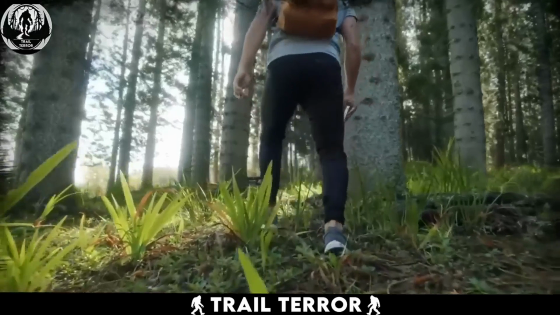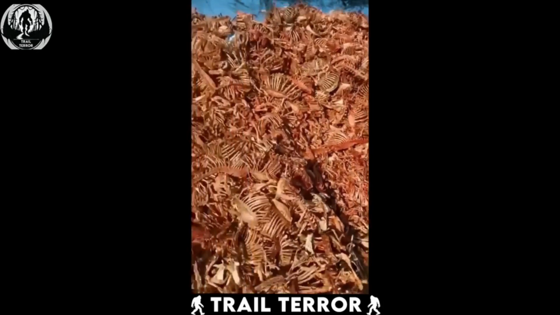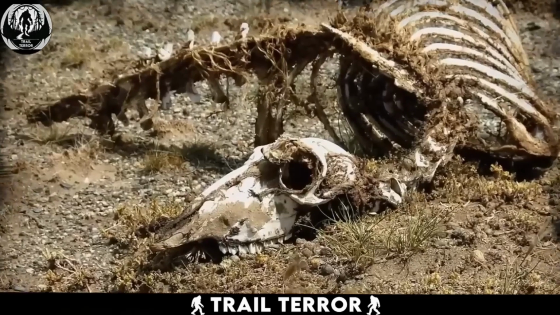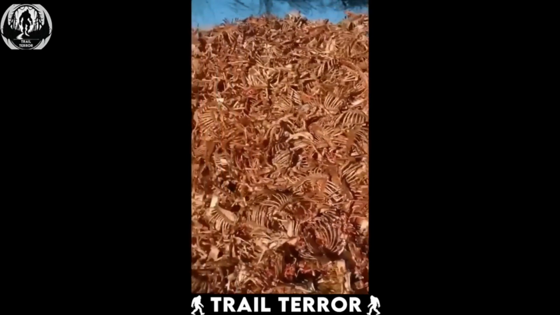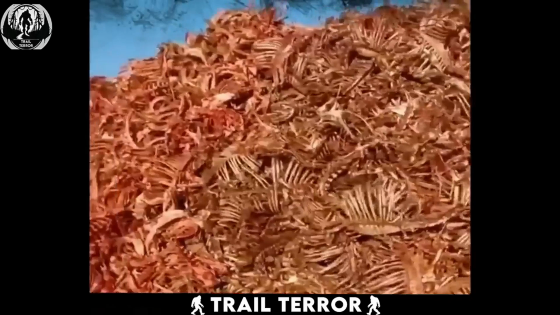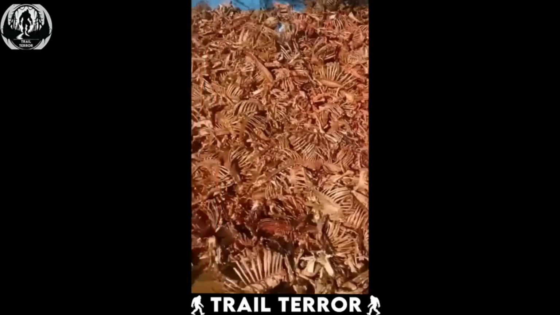Imagine you're hiking peacefully through a forest, and suddenly you stumble upon a bizarre sight. A massive heap of what seems to be animal carcasses. Yep, that's what this video is all about. Recorded by a curious hiker, it shows a bunch of stuff that sure looks like the remains of animals scattered around. There are ribcage bones and other bits and bobs that make you wonder what in the world happened here.